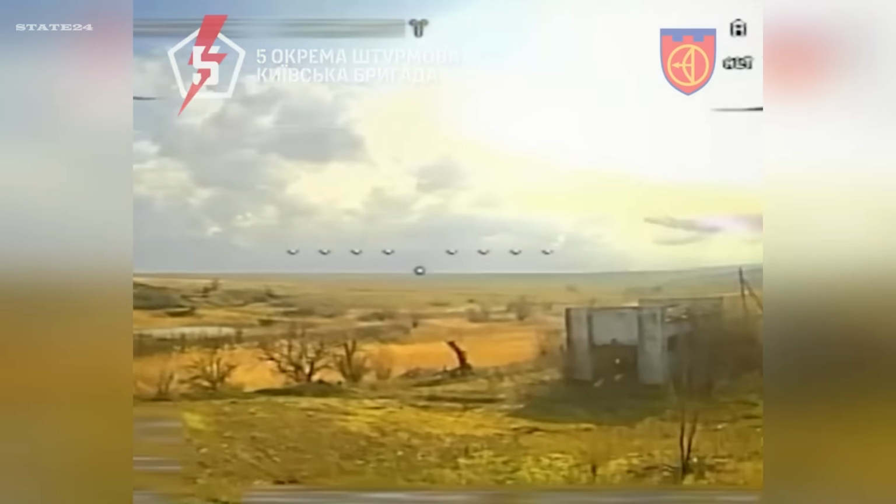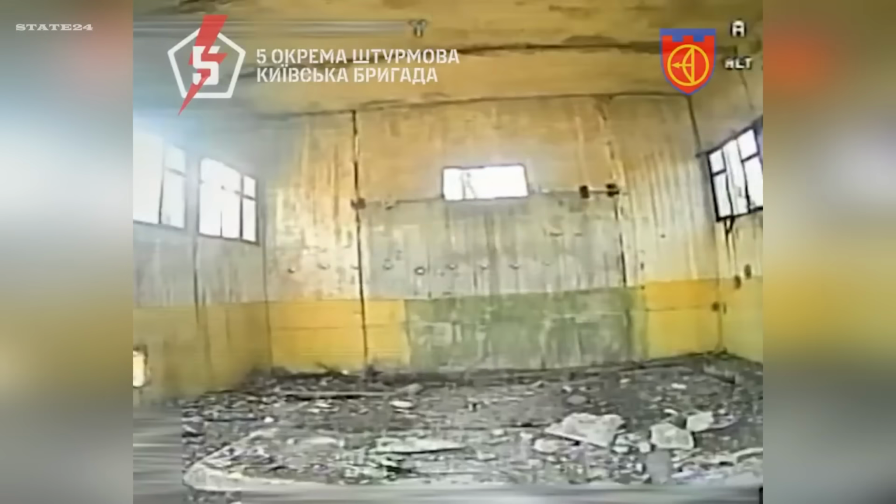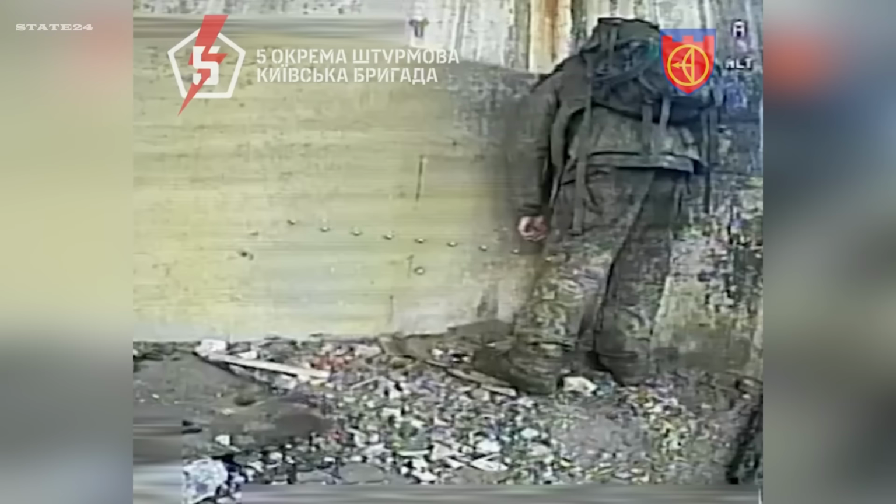A drone flies into a ruined building and while searching for any signs of movement, spots a military target hiding in the corner of a wall.